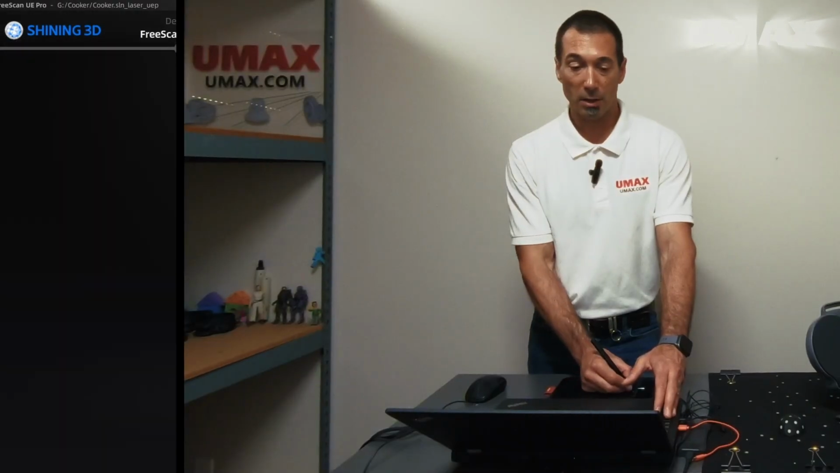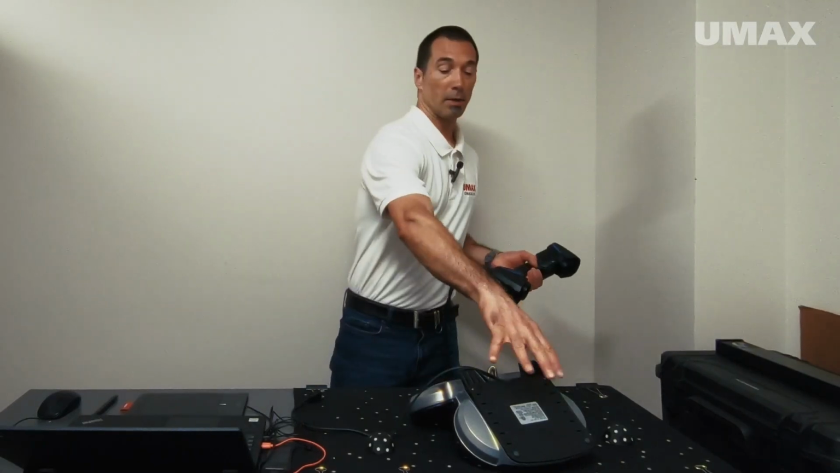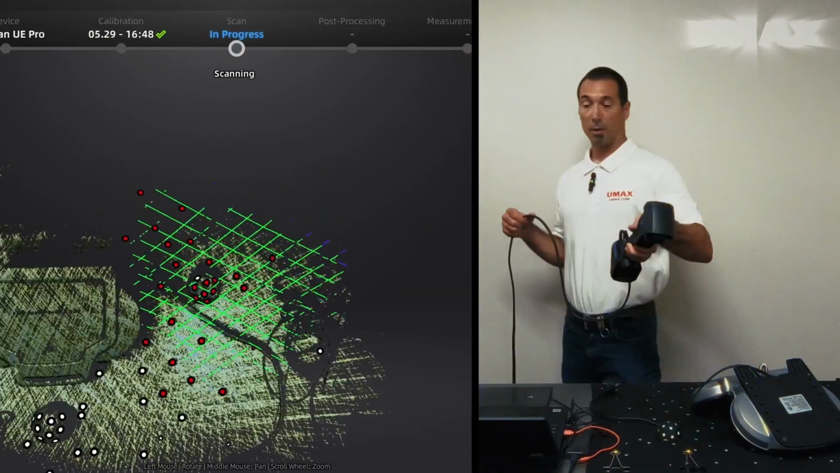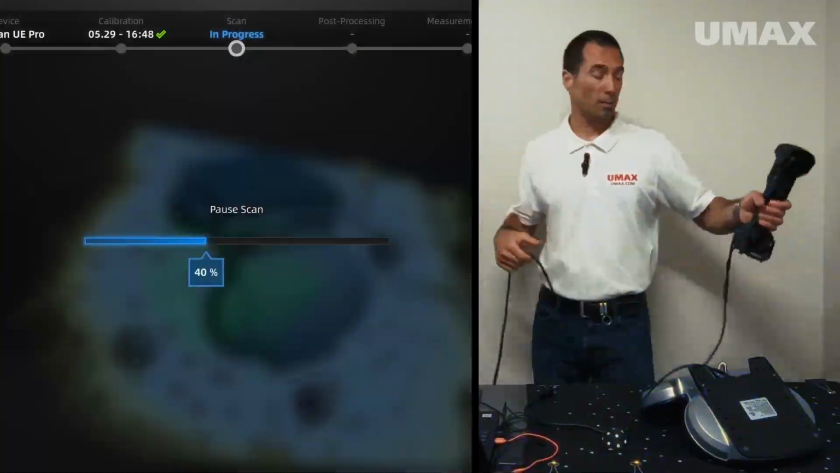Come back to my project list, create one more project. I'll go ahead and just scan the whole thing and try to pick up this area as well so that we have a full and complete object. All right, let's get started. Pause it. Yeah, it looks really good.